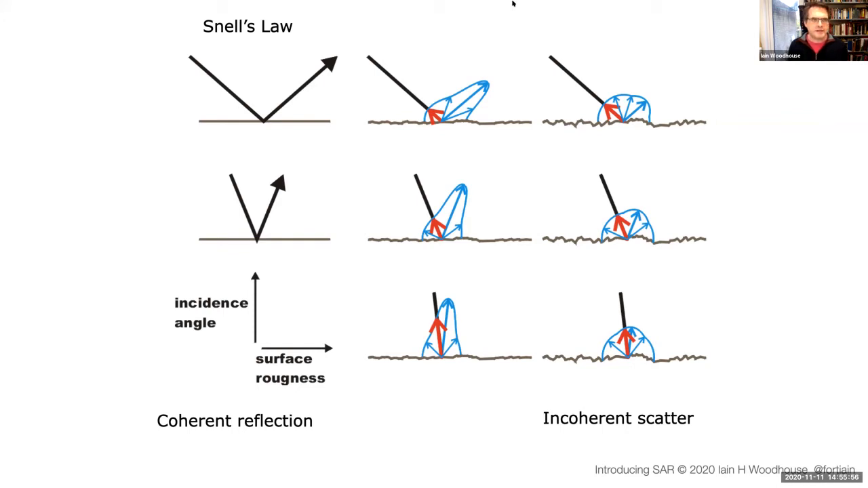What we're seeing here is that I've got two axes. This is essentially a graph. The x-axis from left to right is increasing surface roughness, and the y-axis from bottom to top is increasing incidence angle. By incidence angle, just to be clear, it's the angle from the normal, the perpendicular to the surface, and it's this angle here.